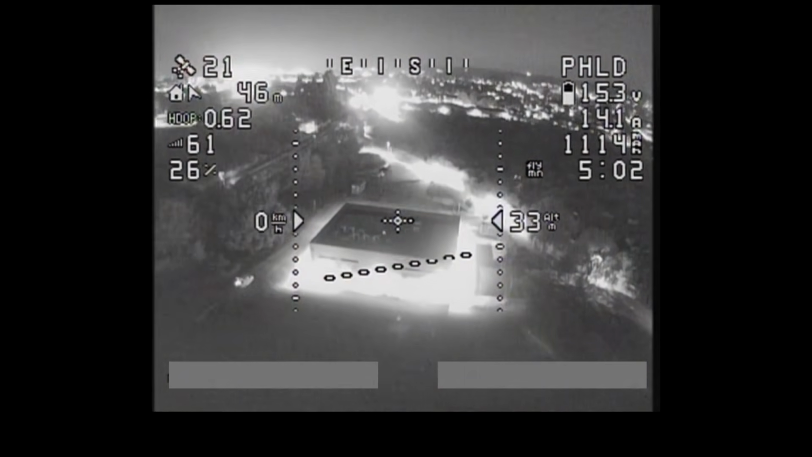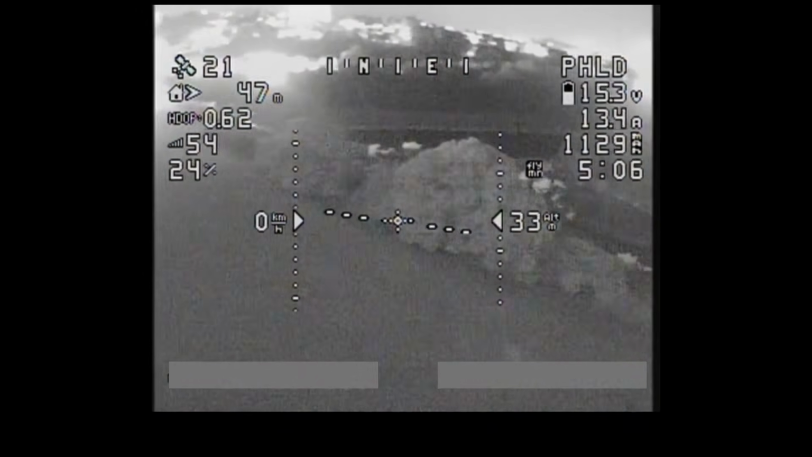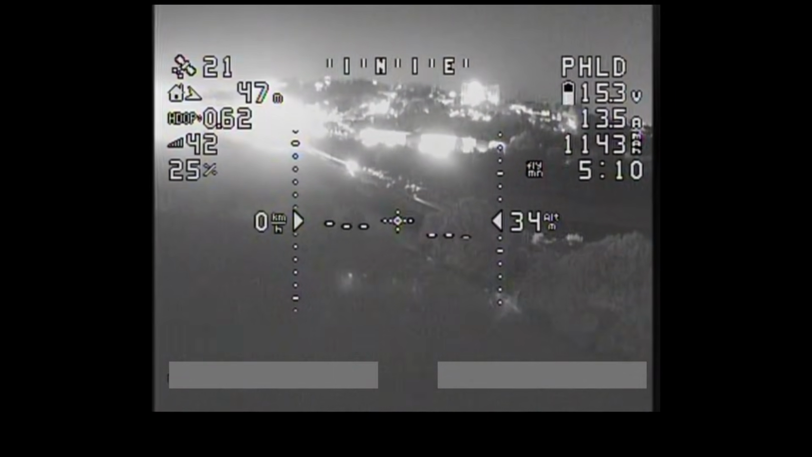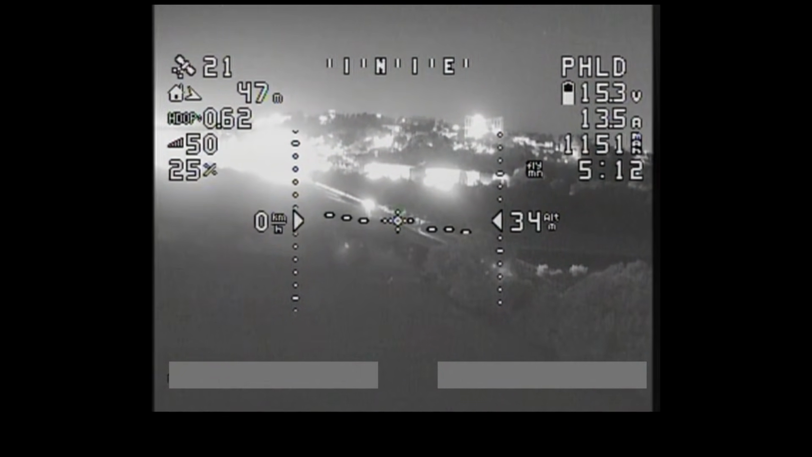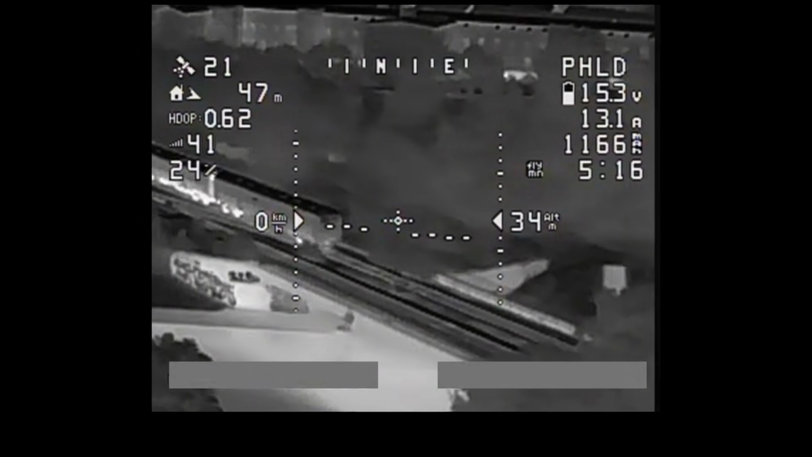Oh, that's really well. I think I can hear a train coming. There is a train track just beside me here. I think there is a train approaching there. So you can kind of see it. Let's go to the thermal view. And there you are, look at that.